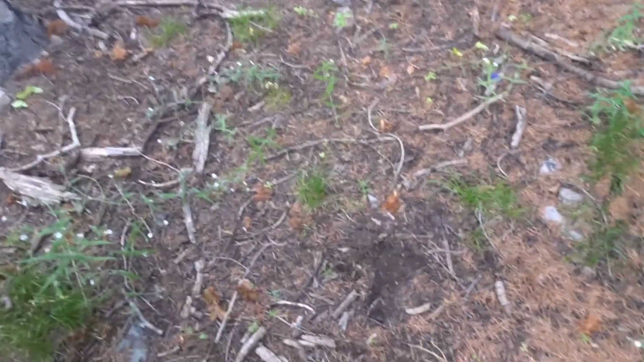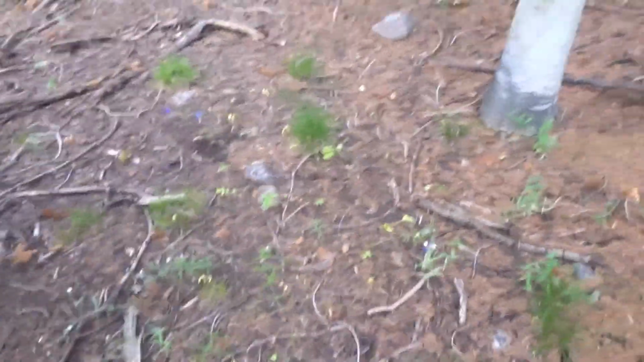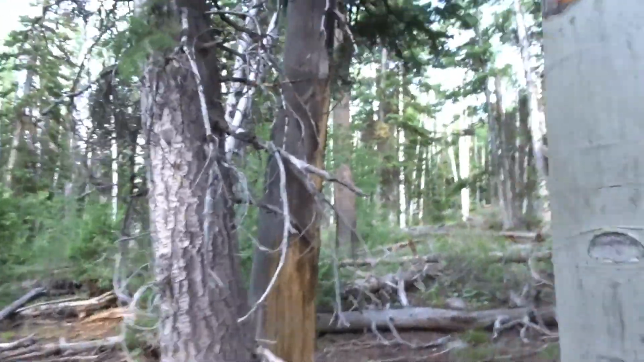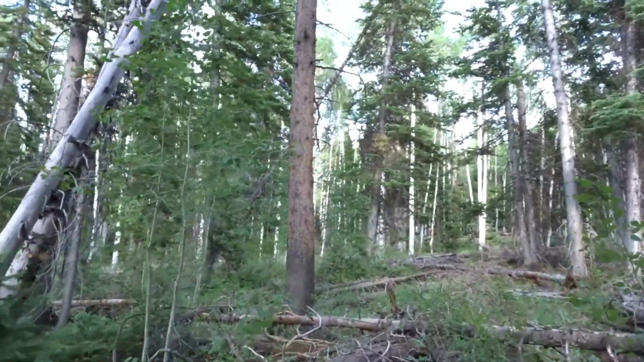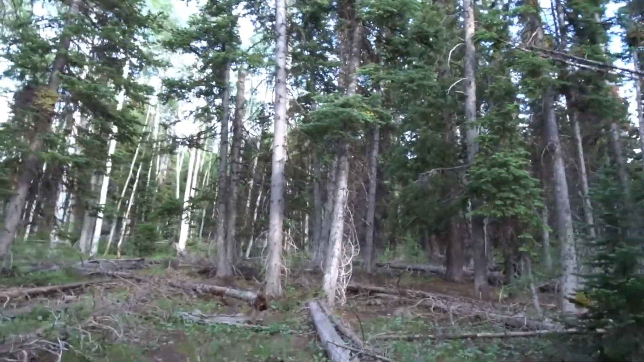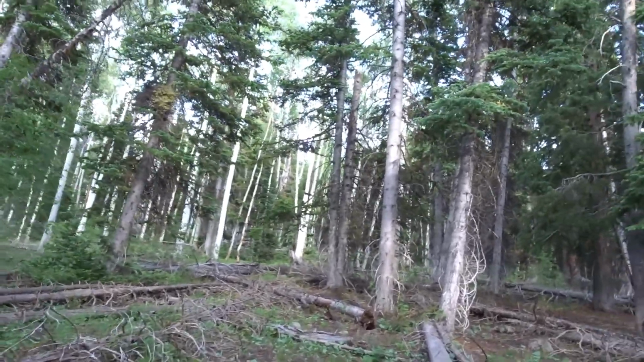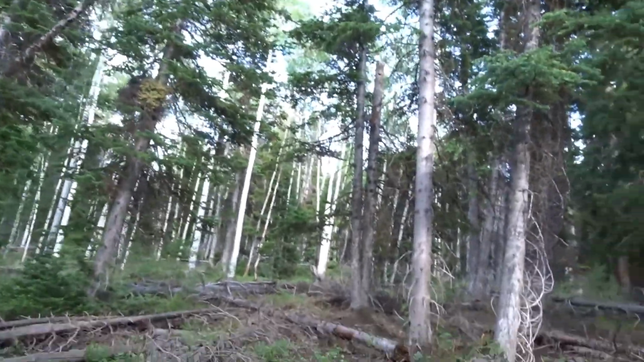You can see right here, there's a hoof print right there. Our camera's actually going to be up through here. So we're gonna go ahead and make our way up. Hopefully if we get lucky we run into something up here. Preferably deer, elk, and not bear.